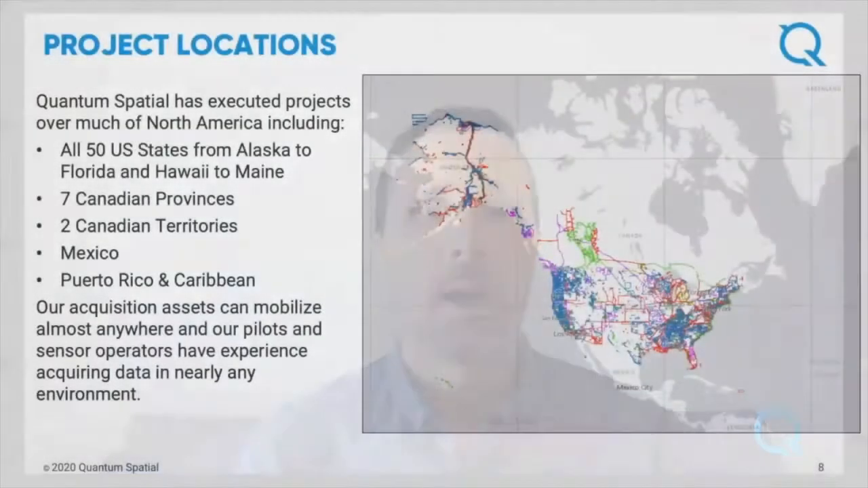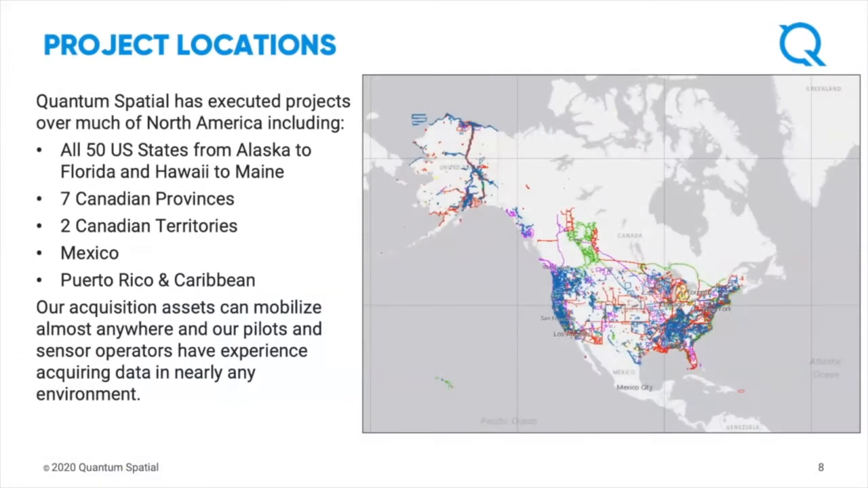In terms of where we work, where our projects are located, really over much of North America. Just recently, we've done projects in all 50 US states, 7 Canadian provinces, 2 Canadian territories, as well as Mexico, Puerto Rico, and the Caribbean. So our acquisition assets are located throughout North America, but they can be mobilized pretty rapidly as project requirements dictate. Our pilots and our sensor operators are highly experienced. They're always thinking safety first, but they're able to acquire data in nearly any environment.